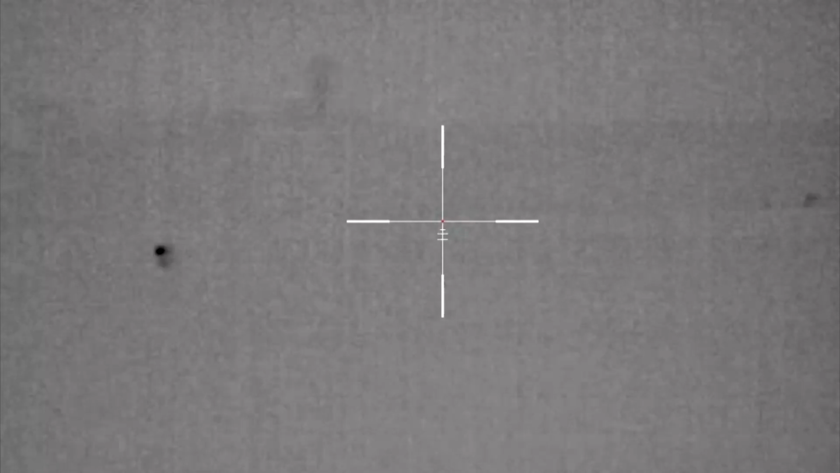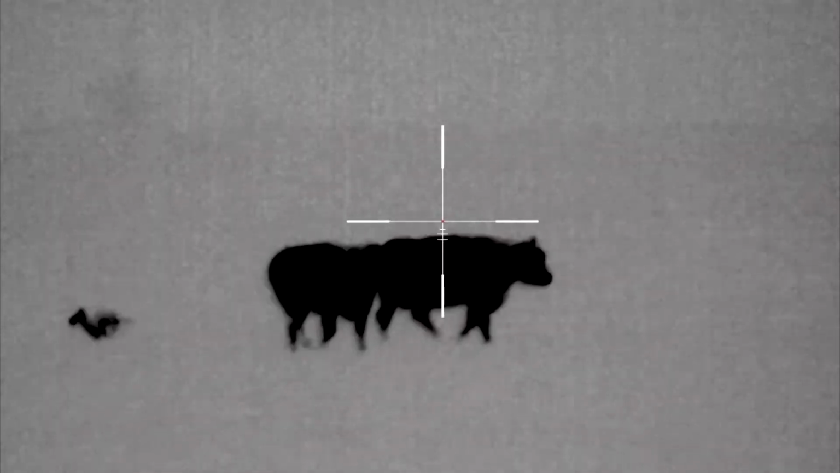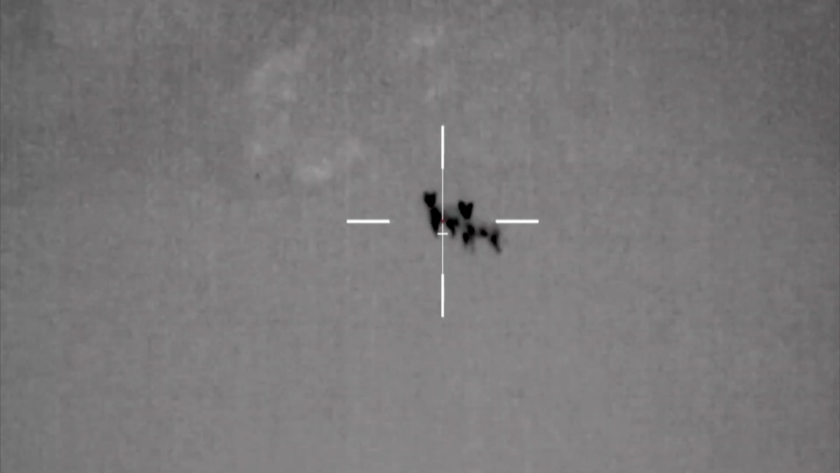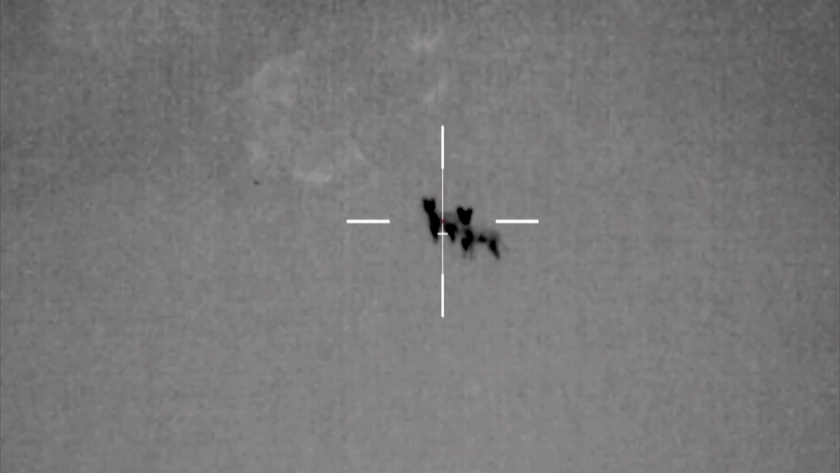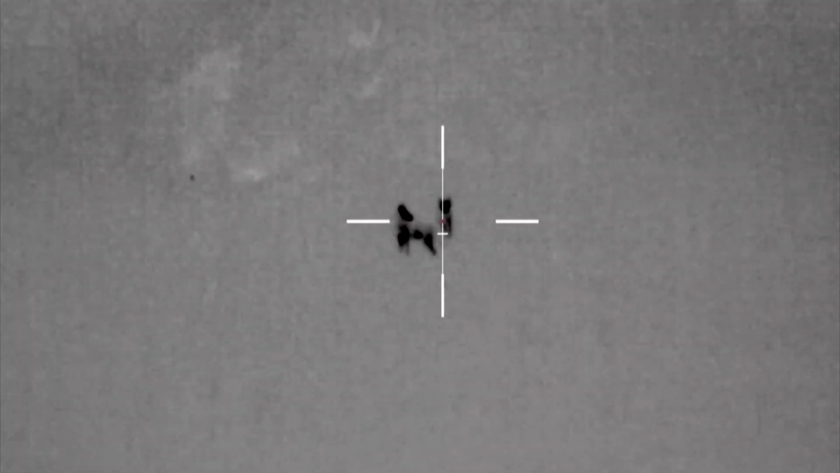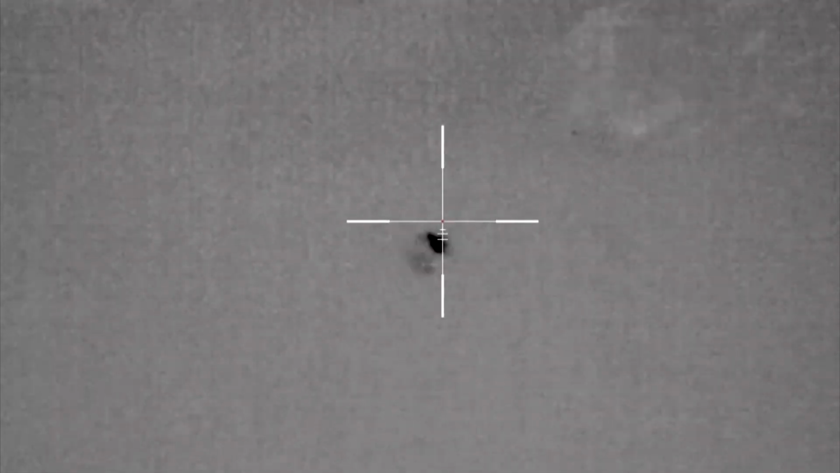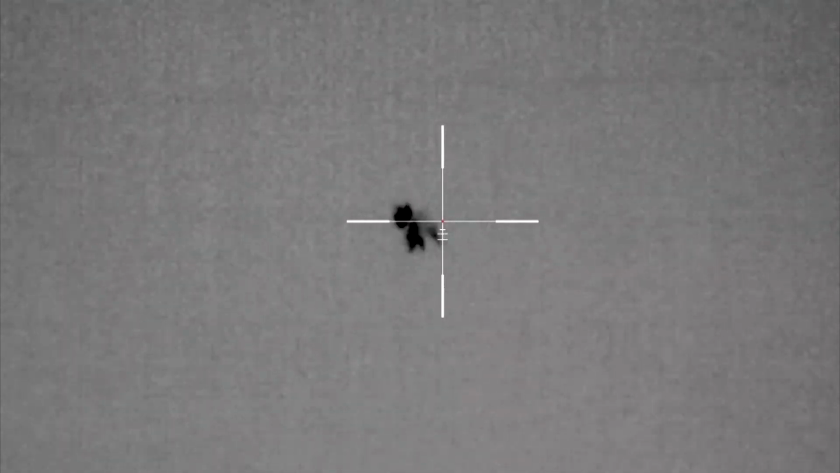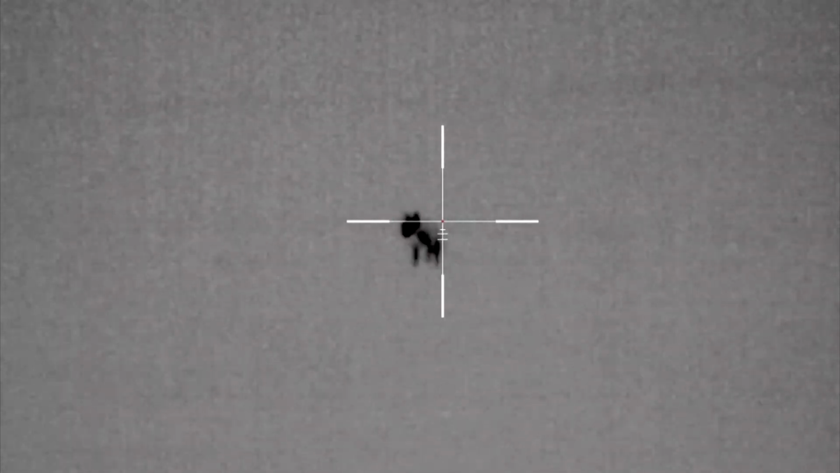There's a 5th one coming from way back. I'm on the far left one.